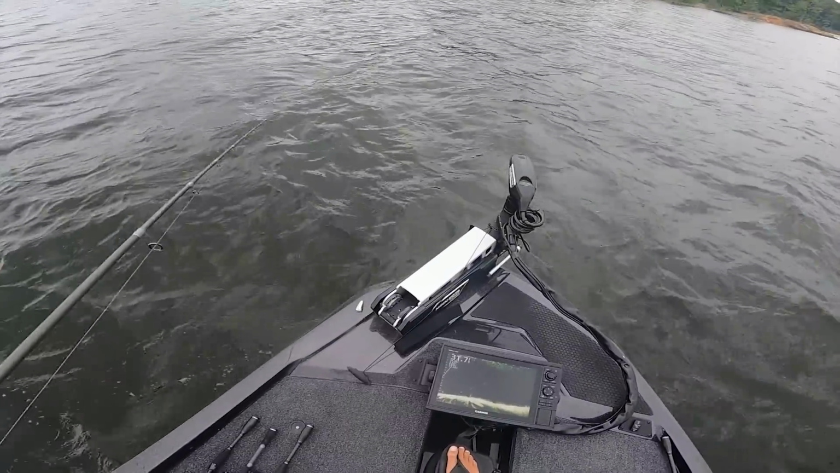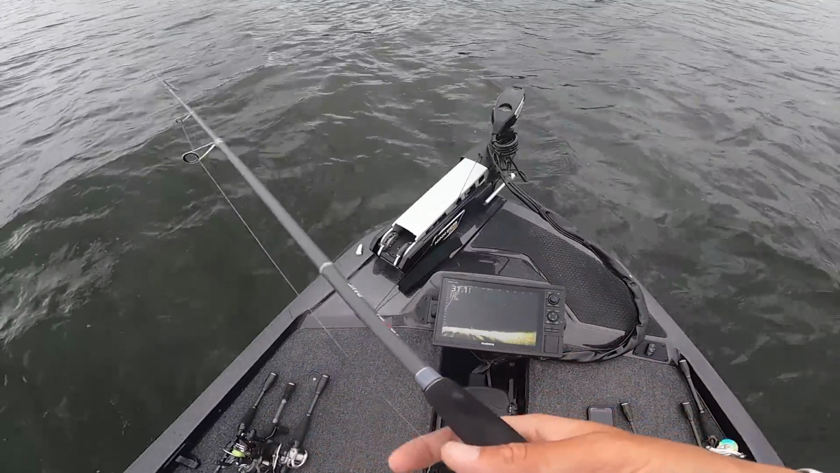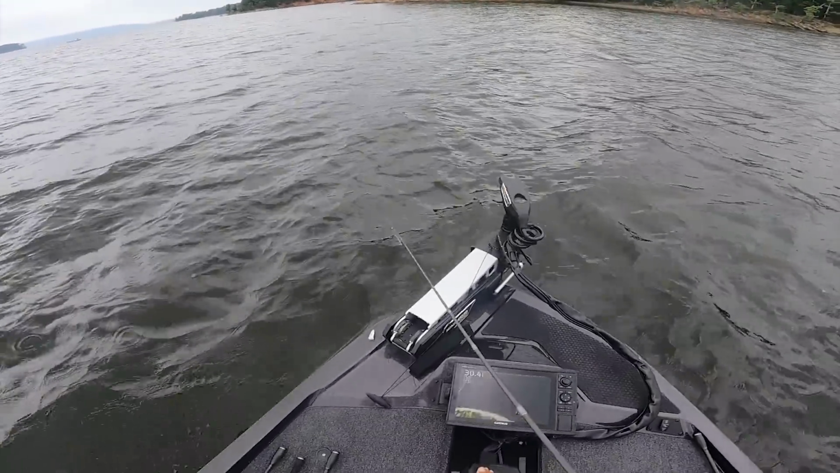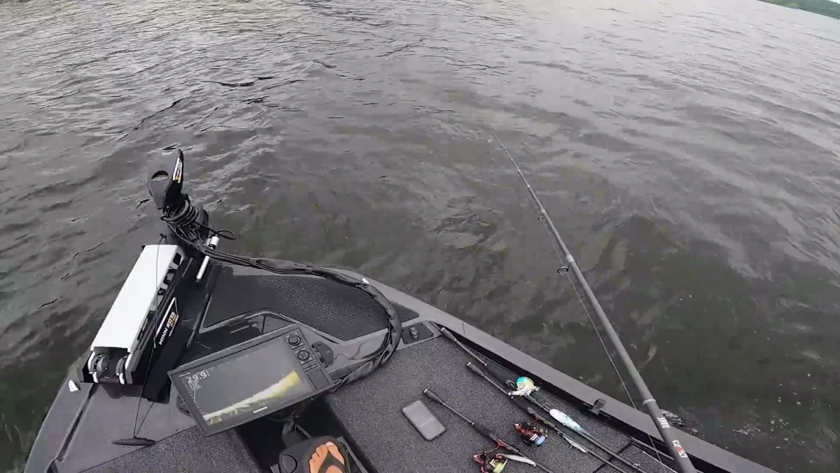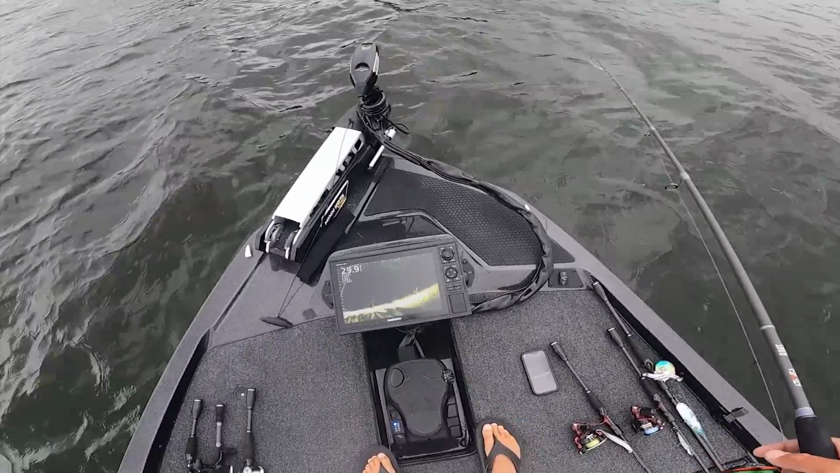I about fall in the boat because it's a 36-volt trolling motor with this lithium. I'm just gonna run it. Oh, there's some bait. We got some bait. Whoop. The only problem about me going fast like that, there's another brush pile. There's a fish right there.